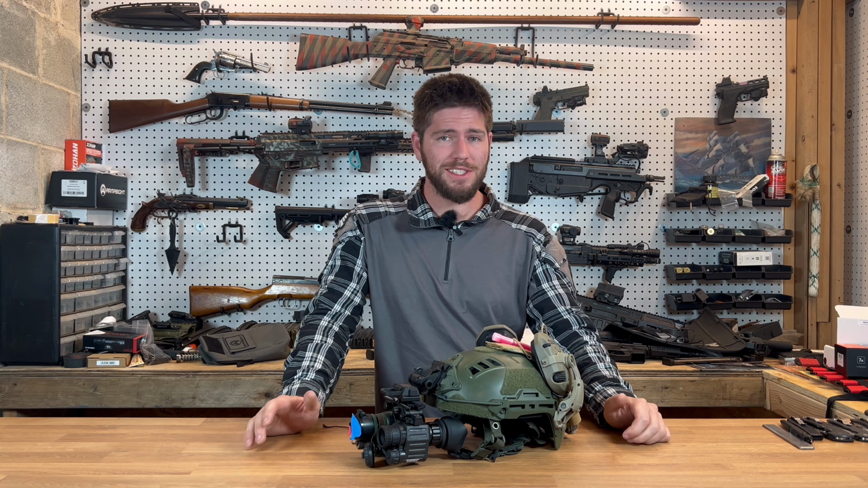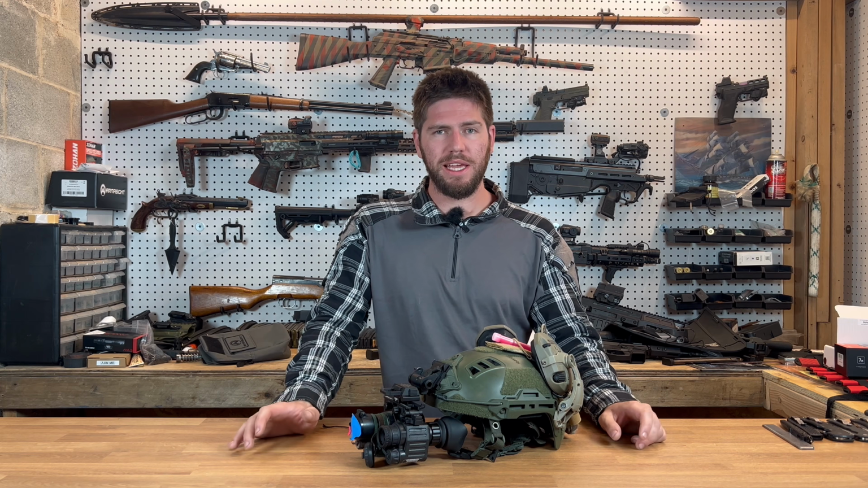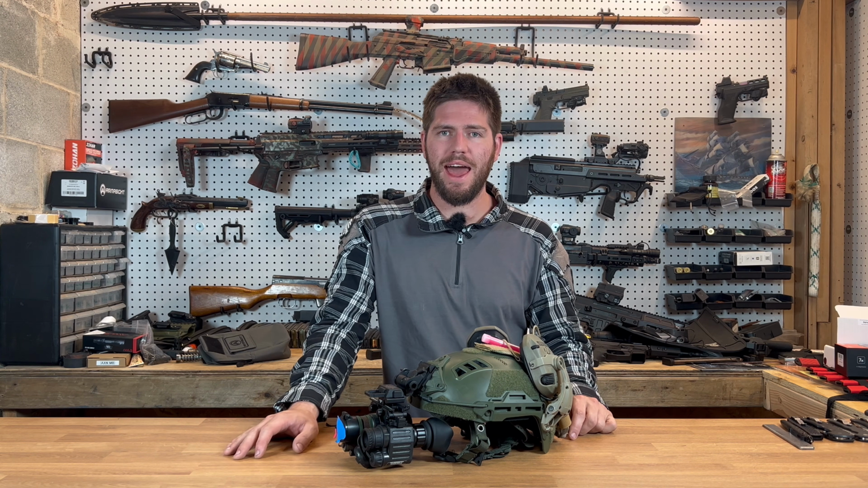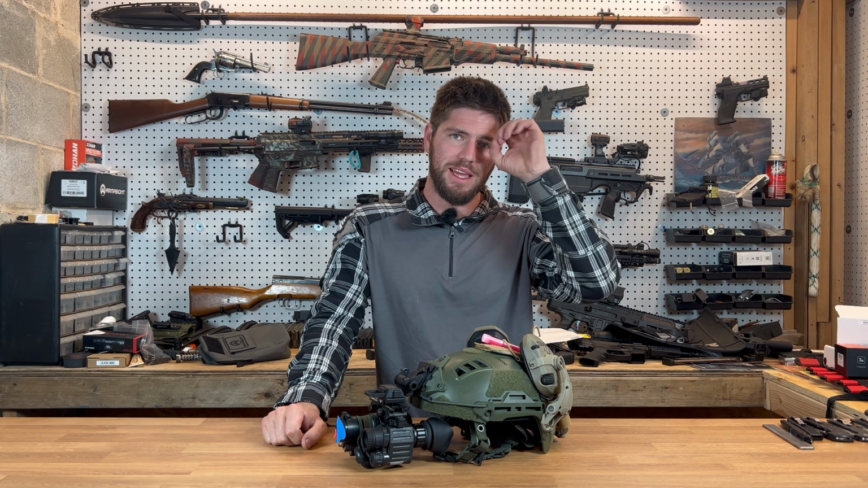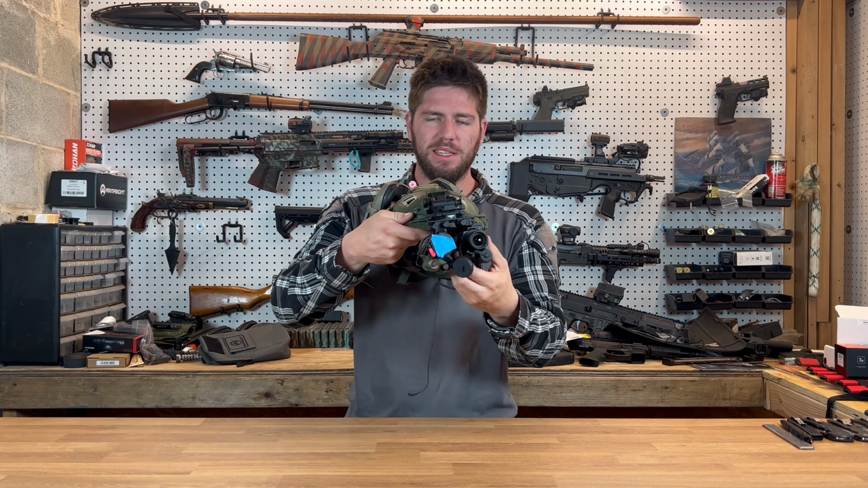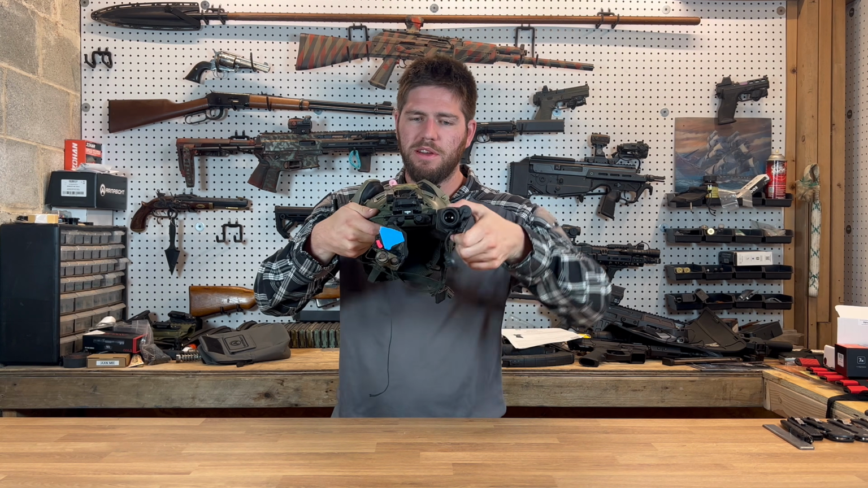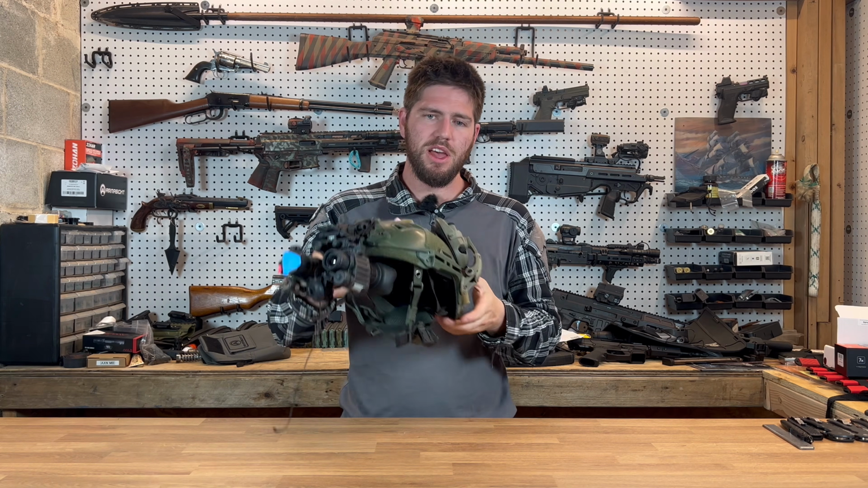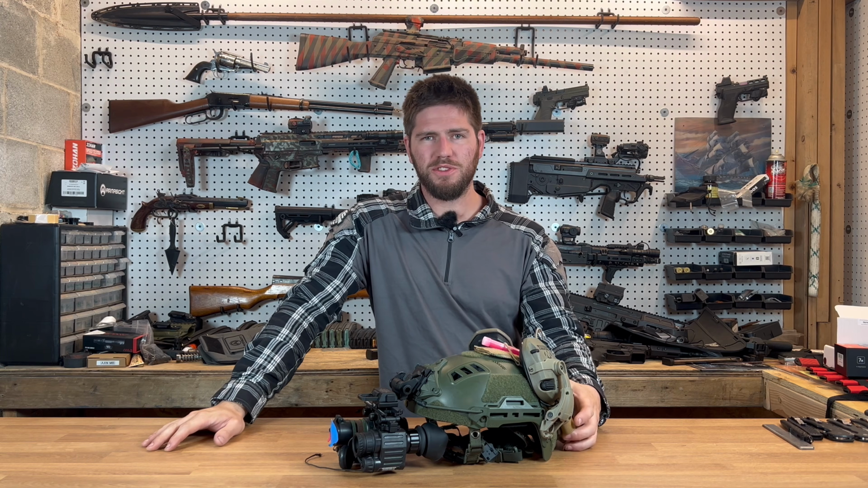So as you can see, this thing is super cool and has a decent amount of uses. For me personally, it doesn't quite fit my exact shooting style, stuff like that. But what I feel like it's really good at is spotting as a handheld, or mounting on your helmet like I have it, and then basically flipping it down, scanning the horizon, see what's around, flipping it back off and using your PVS 14 again, flipping it down, scanning, because it's not really something that you're going to be shooting from. So I found a pretty good use for that.